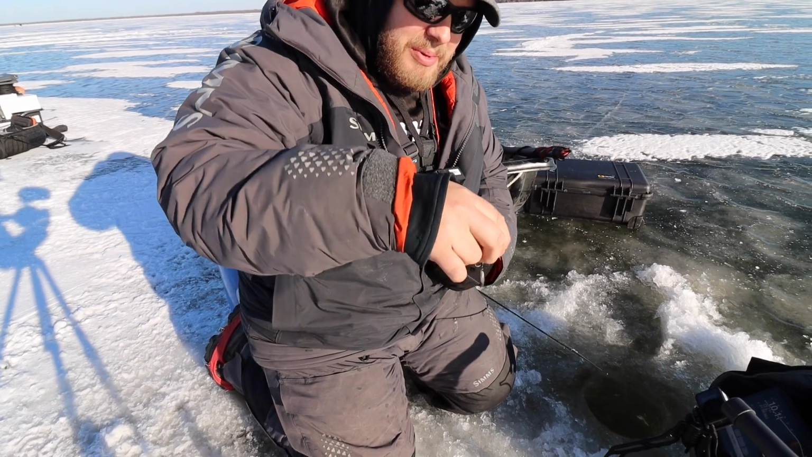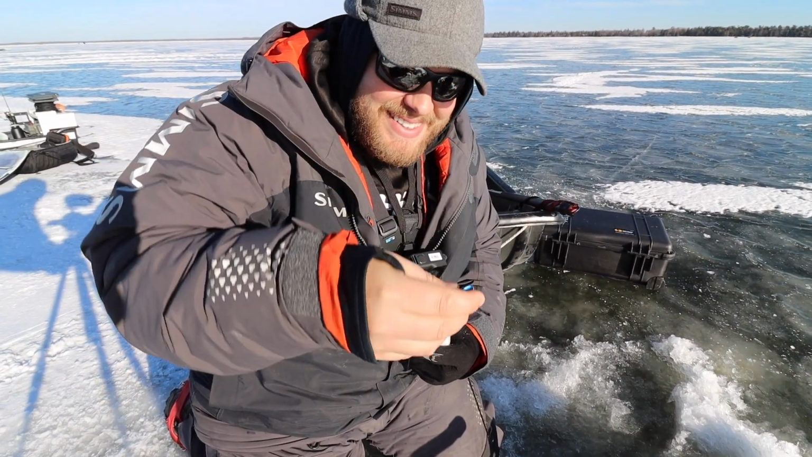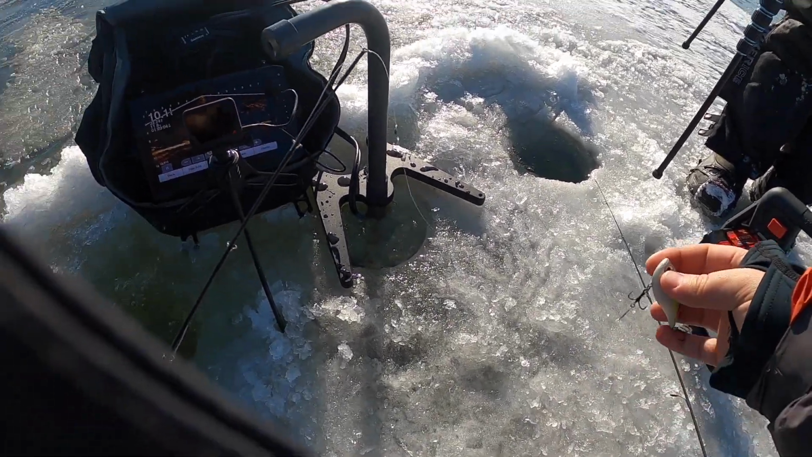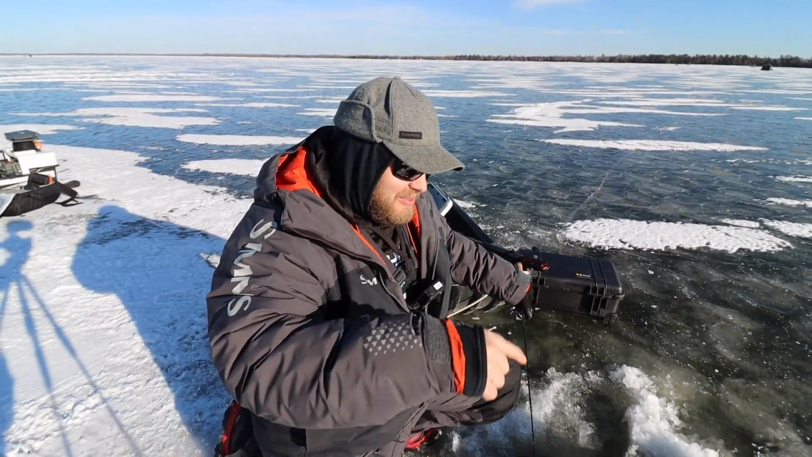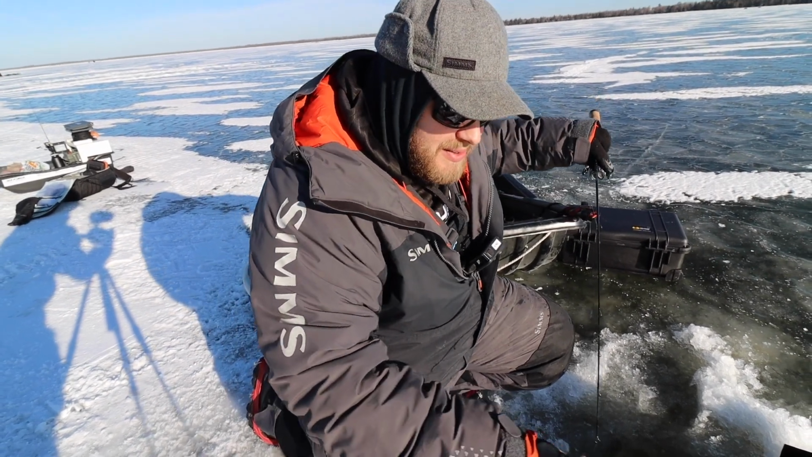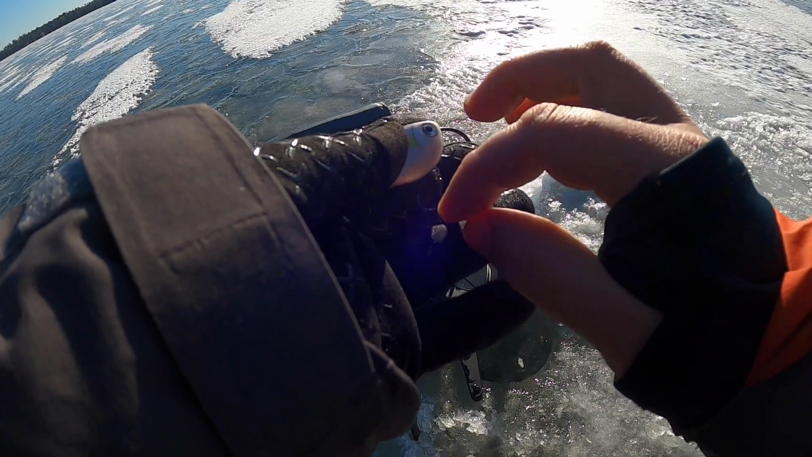I feel kind of like a dirtbag for using that, but if they eat it, I'm gonna use it. Came flying in and smoked it, and I missed him the first time. Then I was watching him on the LiveScope, and he was circling around like a freaking wolf. As soon as I picked up the pace and got a little hotter on the bait, he slid up and smoked it. That walleye spit up a couple tiny little emerald shiners in my hole.